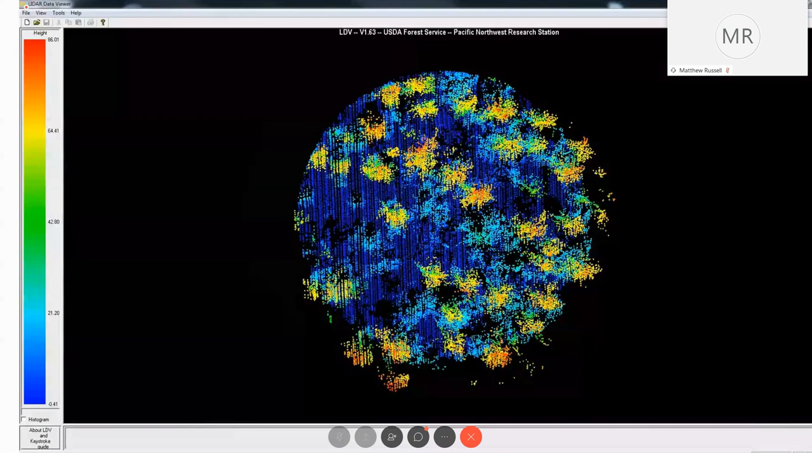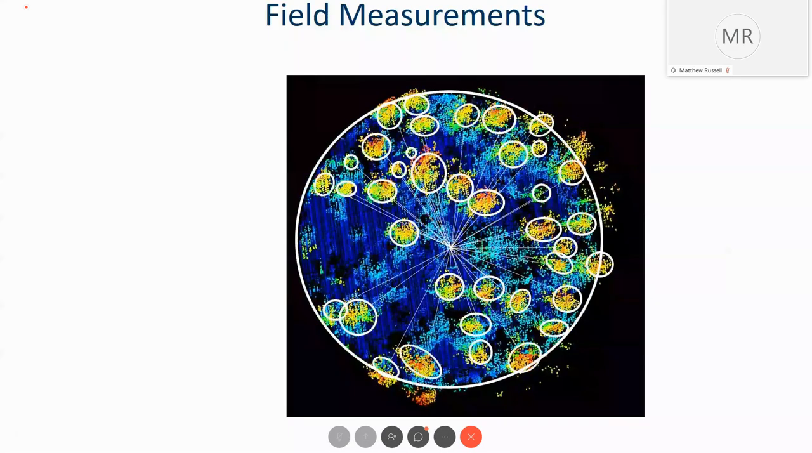So again, we want to be able to tie that field data directly to that LiDAR data. And I know Ram and Scott have been working on this, and there have been some challenges to tie in this data directly to the LiDAR data.